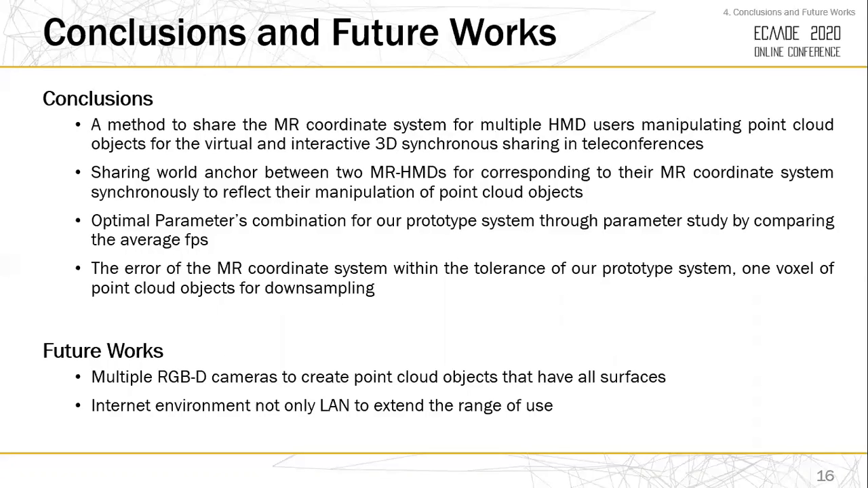Future works. We have to use multiple RGBD cameras to create point cloud objects that have all surfaces. And we also have to apply the internet environment, not only LAN, to extend the range of use.